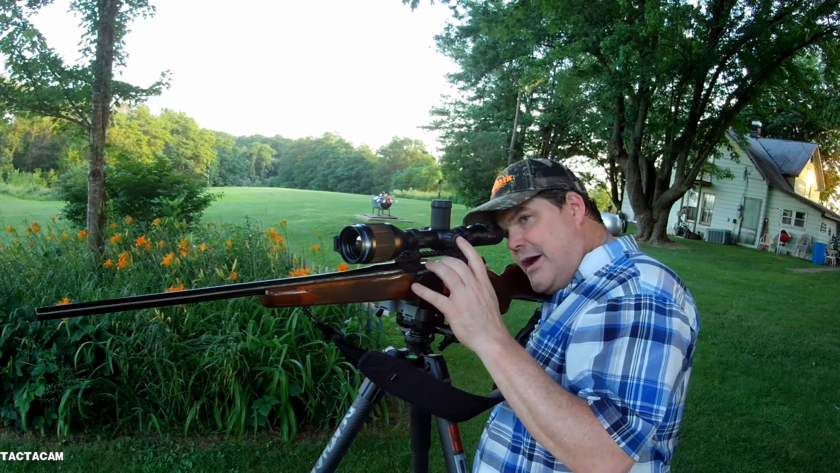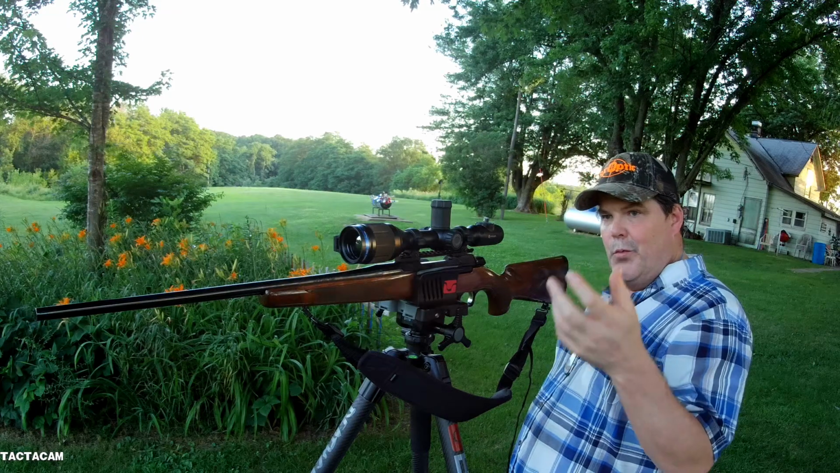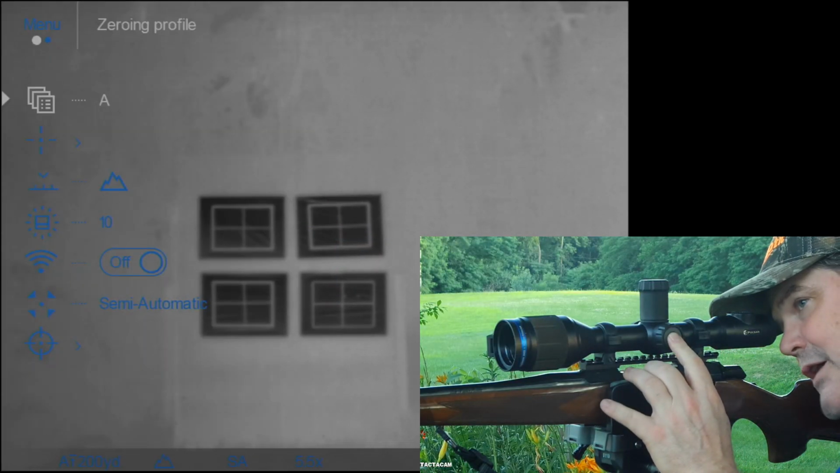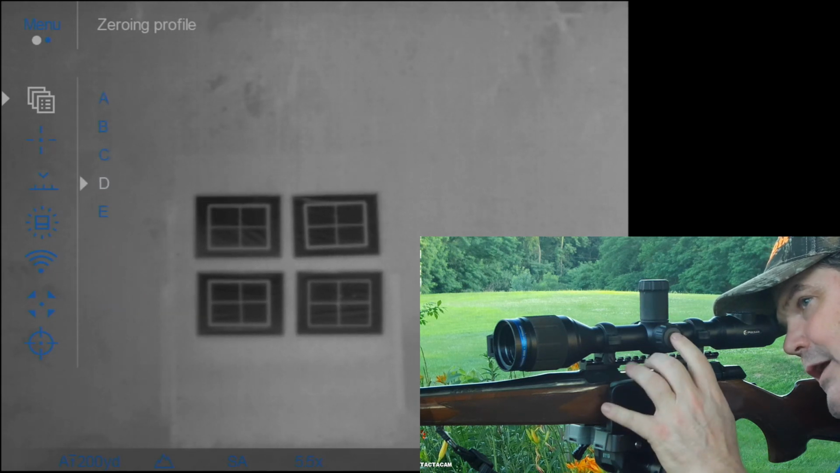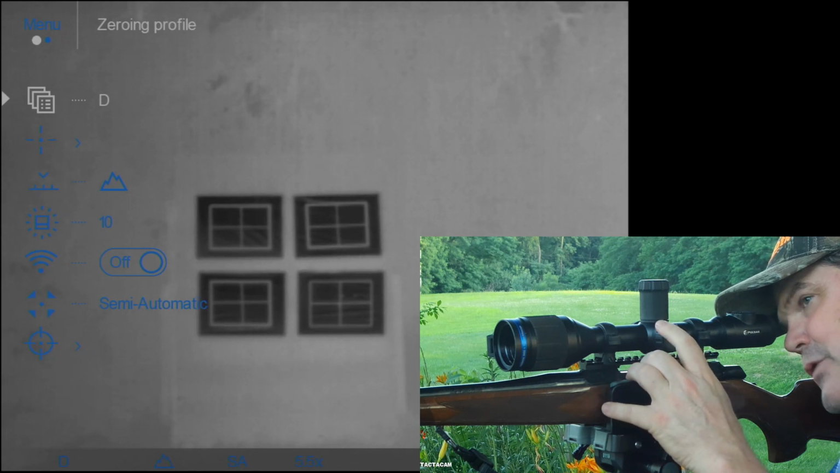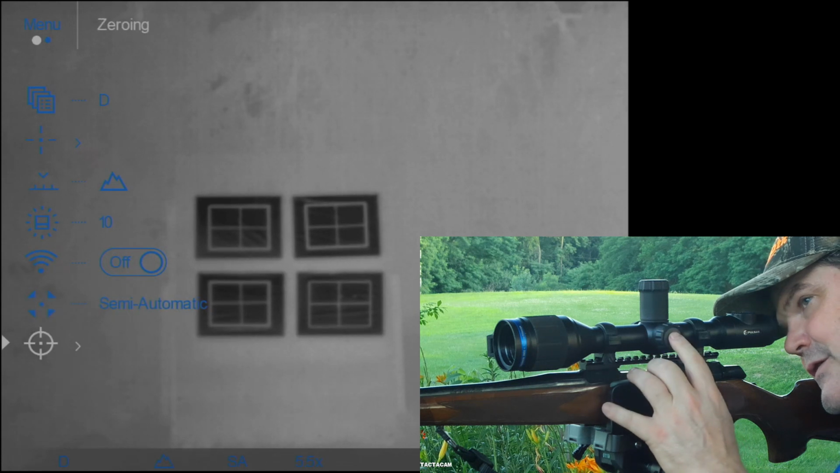I just want to make sure you kind of know why you would want to set these different aiming points. So a long press is going to bring us back into that main menu. Well, let's do a new one here. We're going to call it D. I might have some other ones set up in here, so I just want to make sure I'm using a clean one. We're going to come down here to the zeroing.